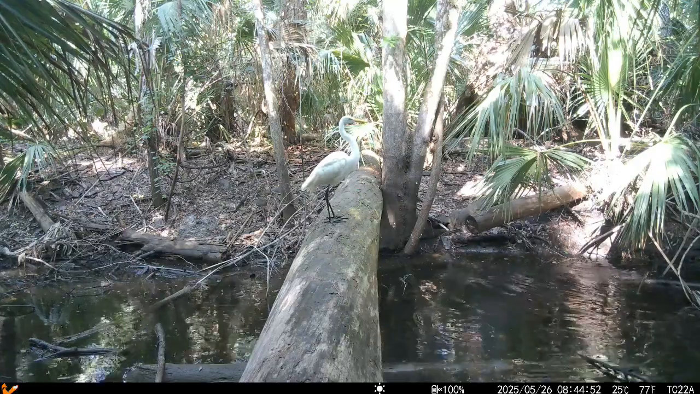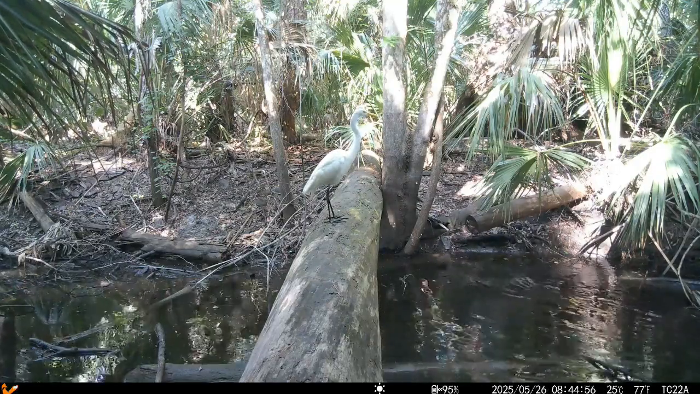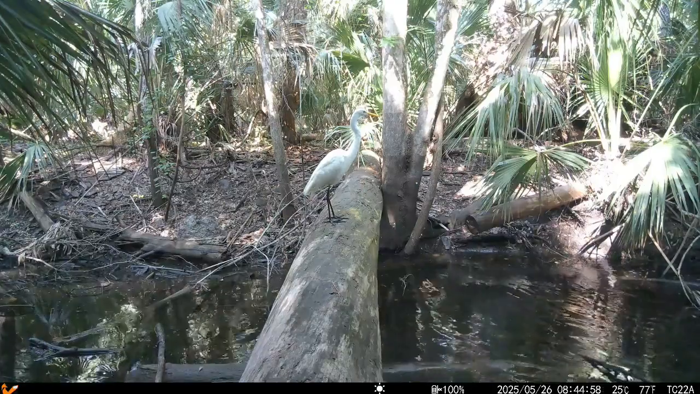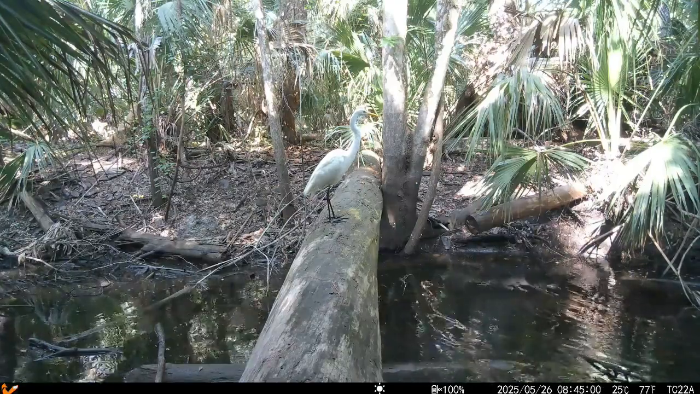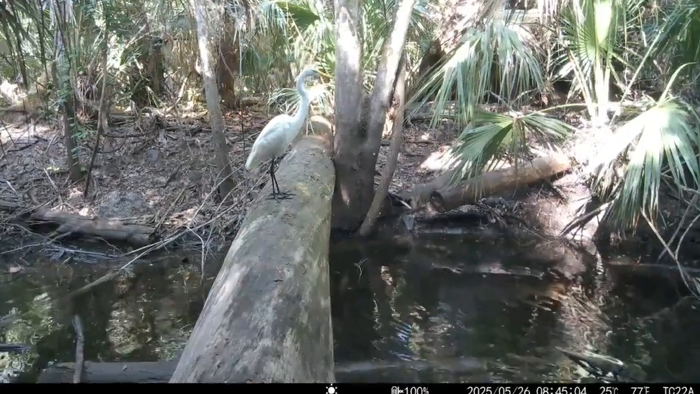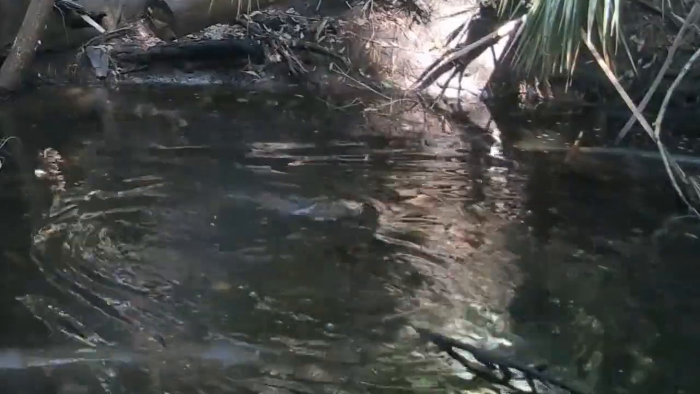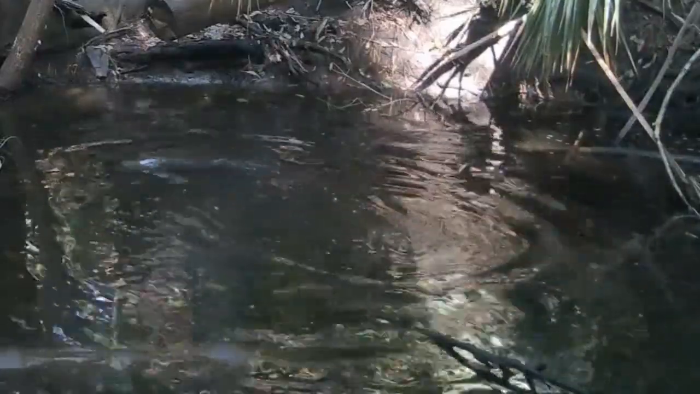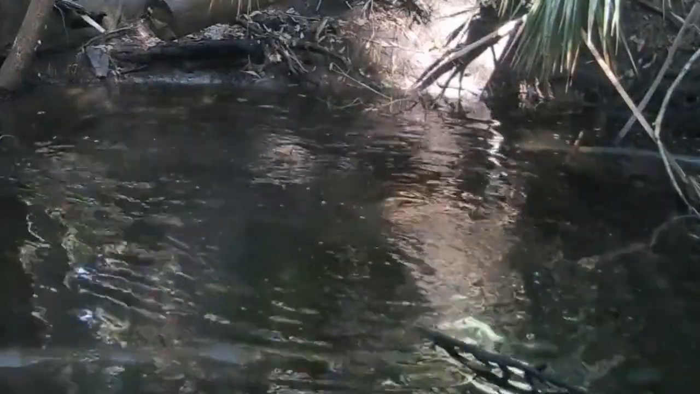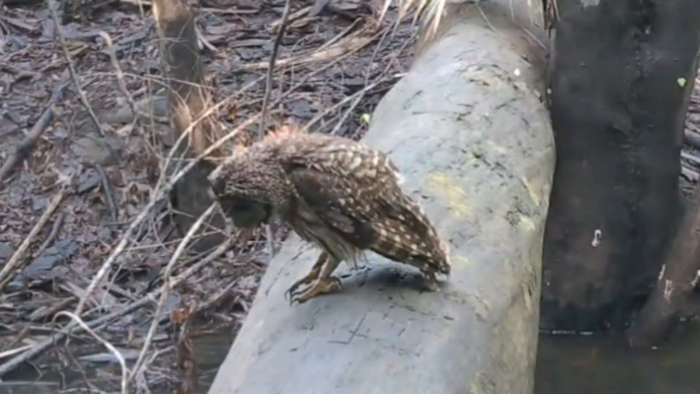Yep. Here's that white heron. And you might think, well, what's he looking at? Take a look at the ripples in the water. It might give you an indication of what's happening there. Look at that. Yep. Yes, that is an otter. That bird sitting on the captain's log watching an otter in the water. And why not? Here's our buddy the owl again.